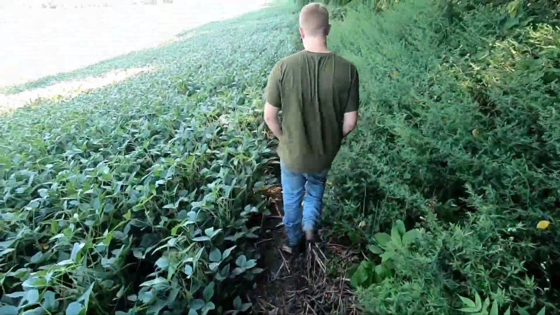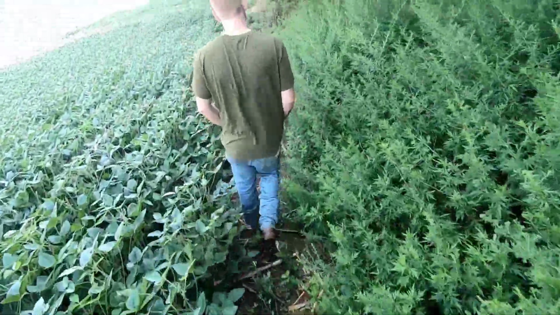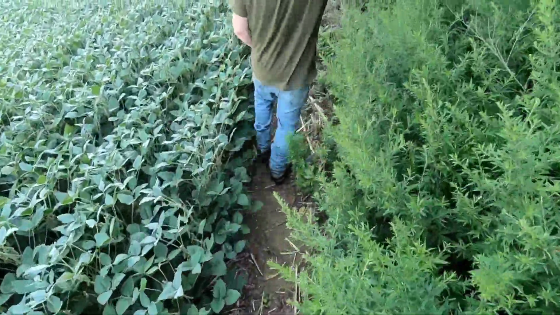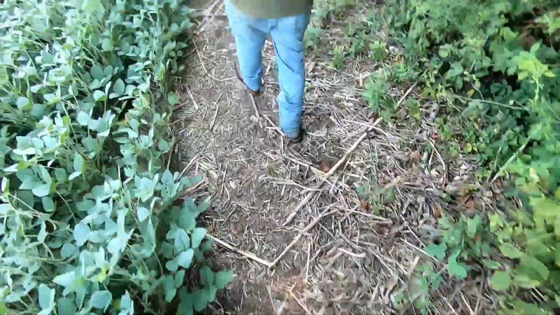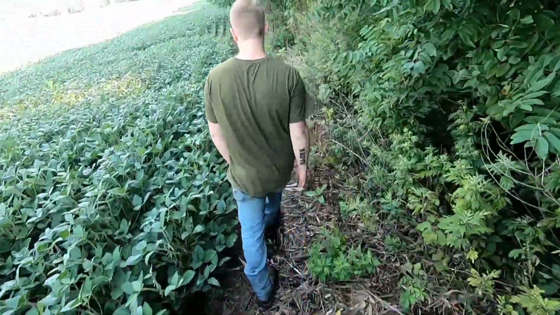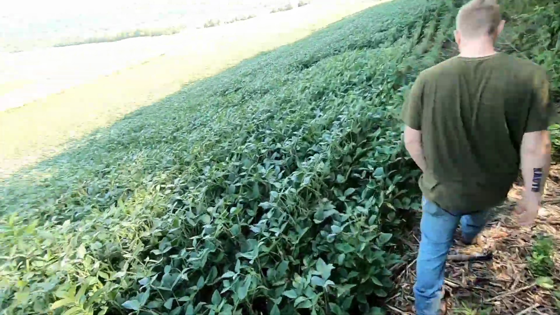I'll tell you what, it's getting warm out now. Whew. Starting to sweat her out. Let Ginger Billy up here lead the way. I don't want to get lost out here. Don't want to get lost.